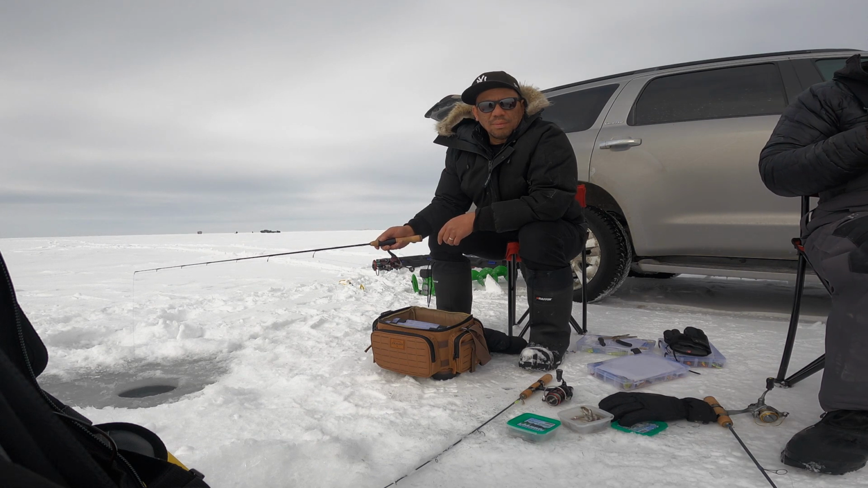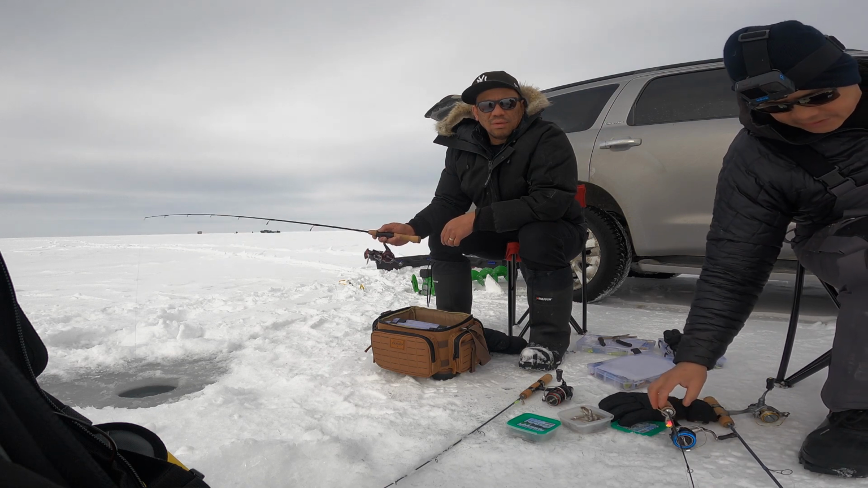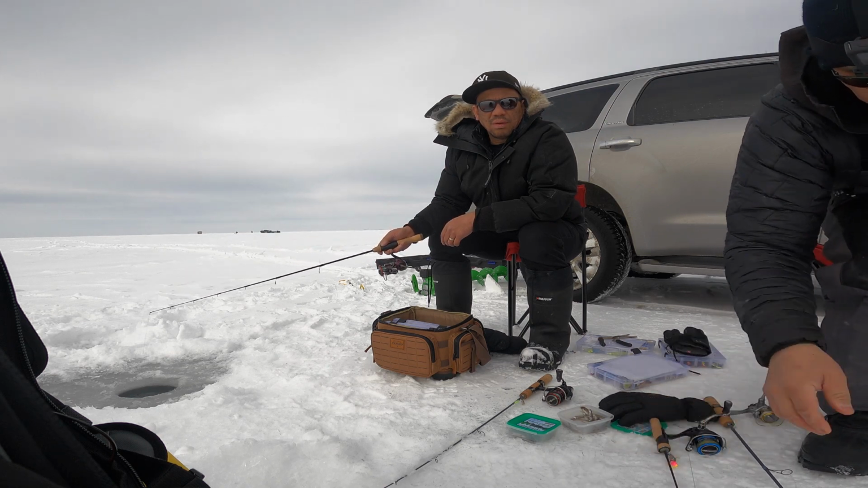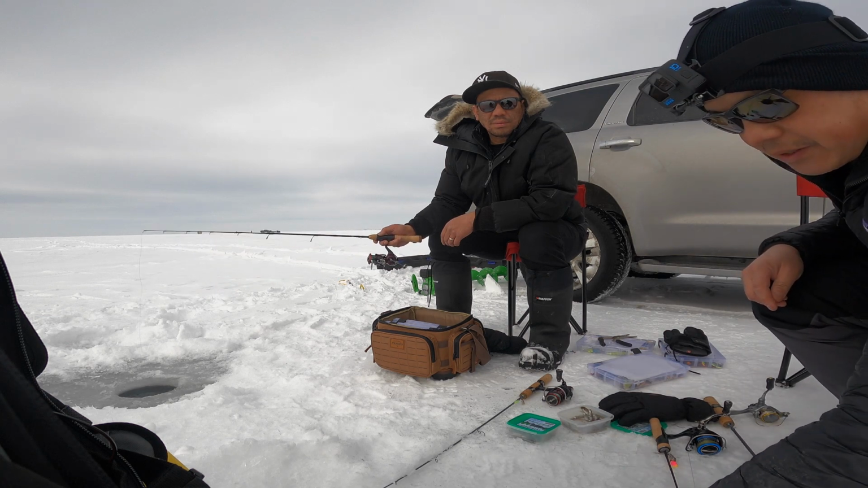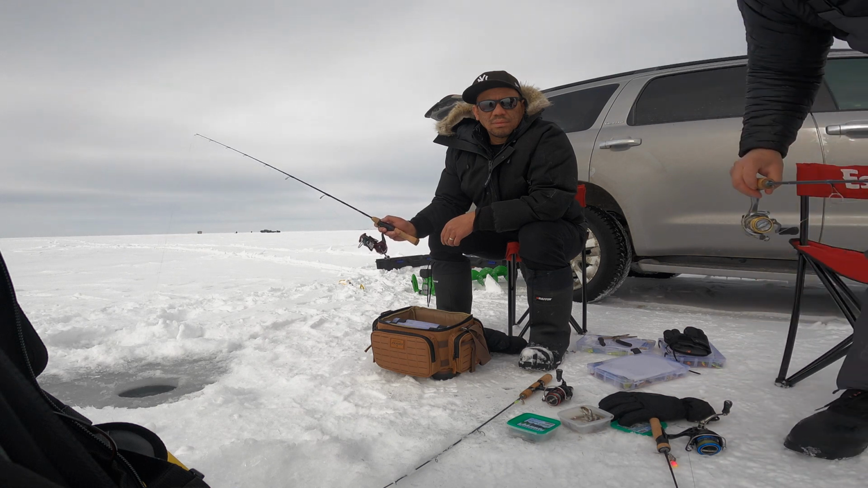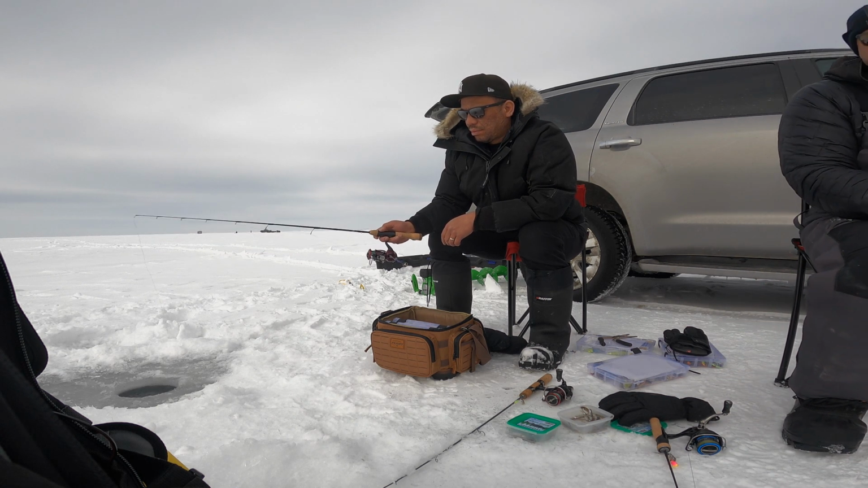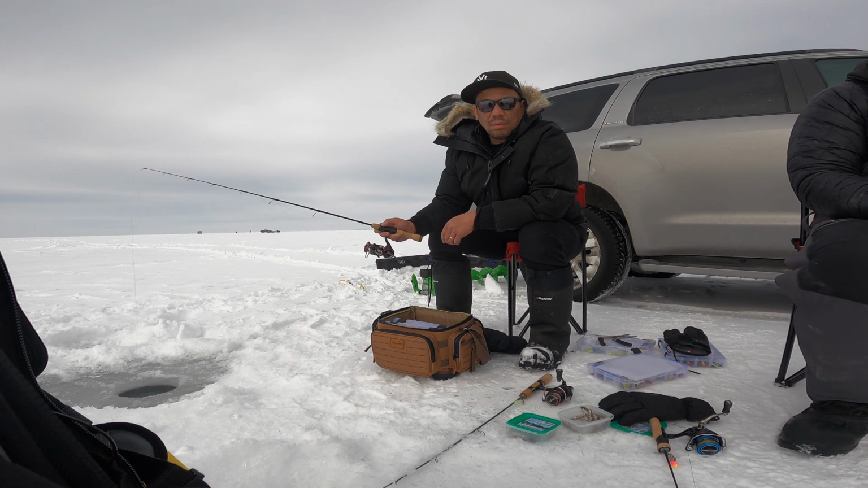Pike don't usually come from the bottom, do they? Well, they hover usually, like two or three feet. Usually they just come in full bore, like right, just come in and start attacking. Unless we have the big baits down, they're not really slow.